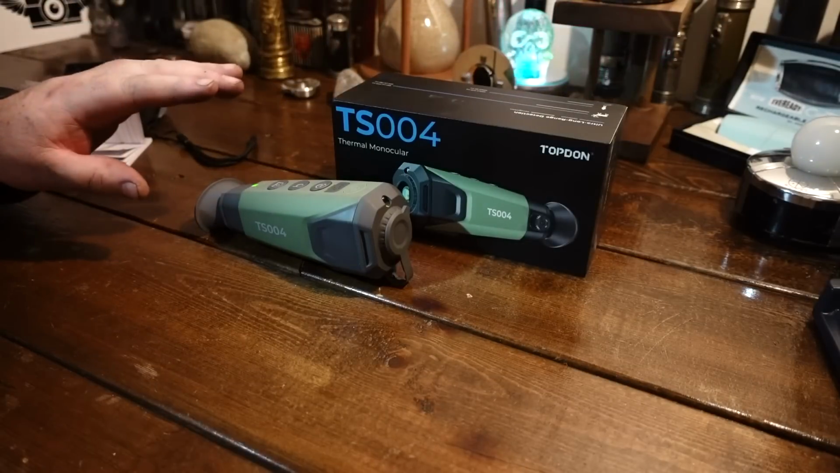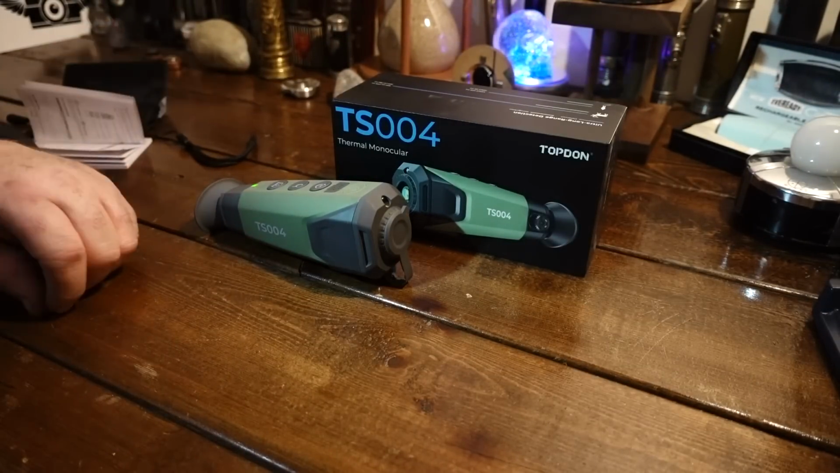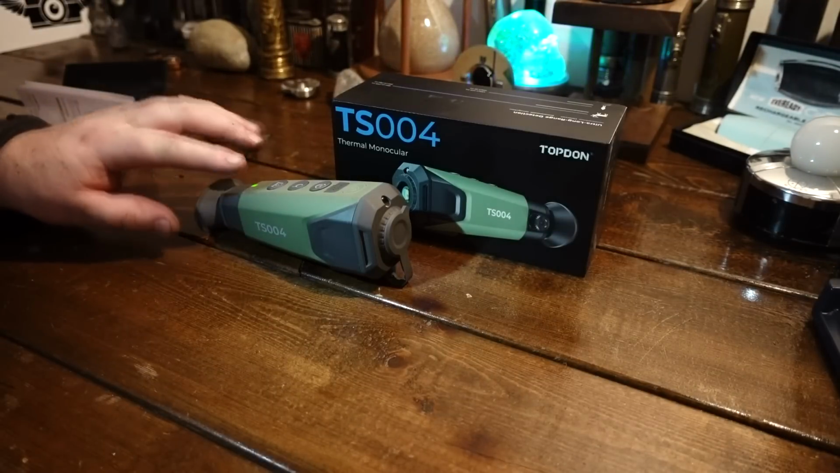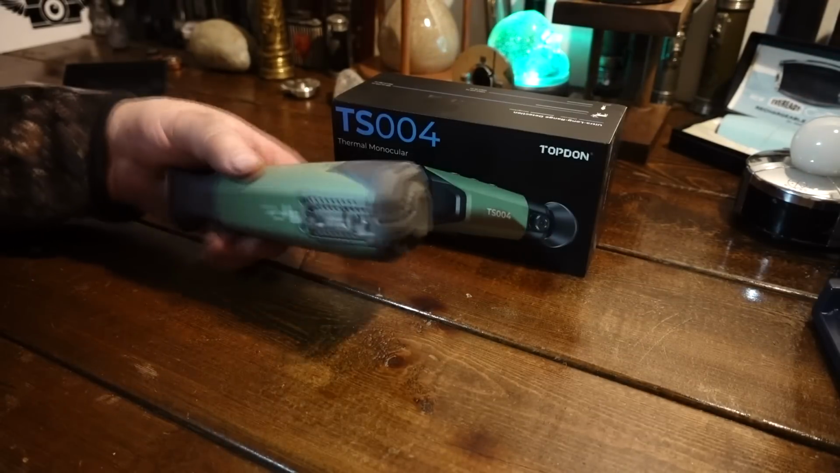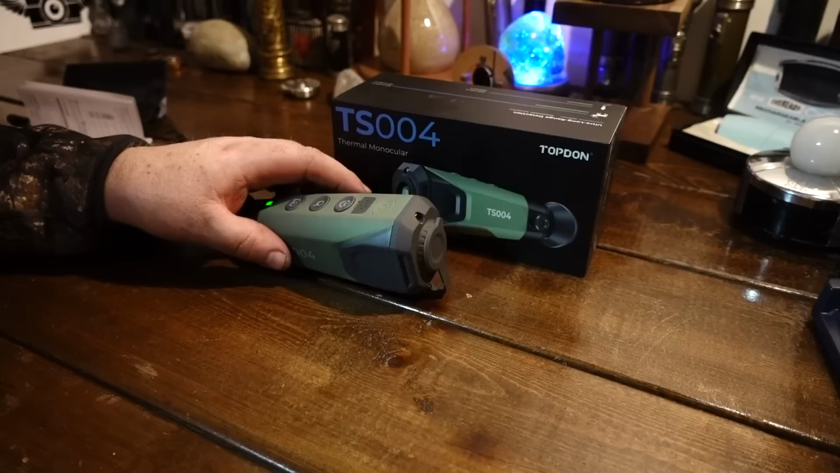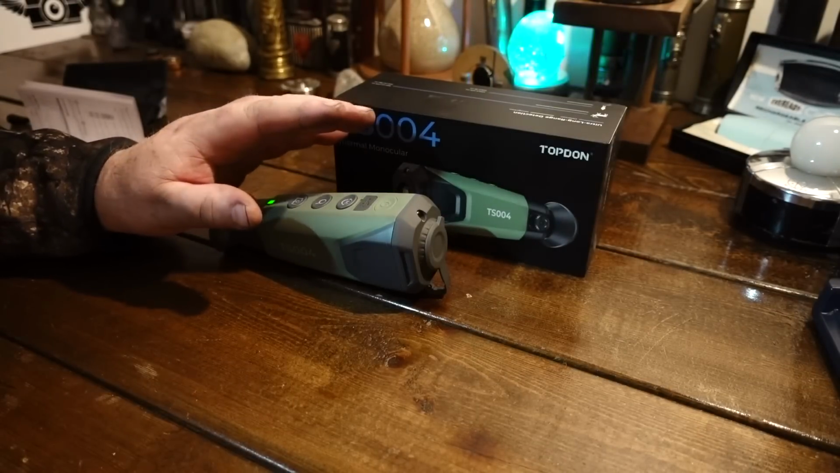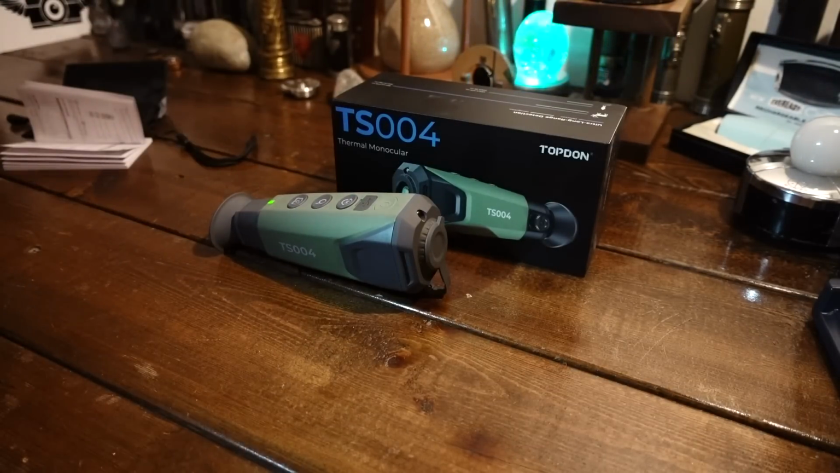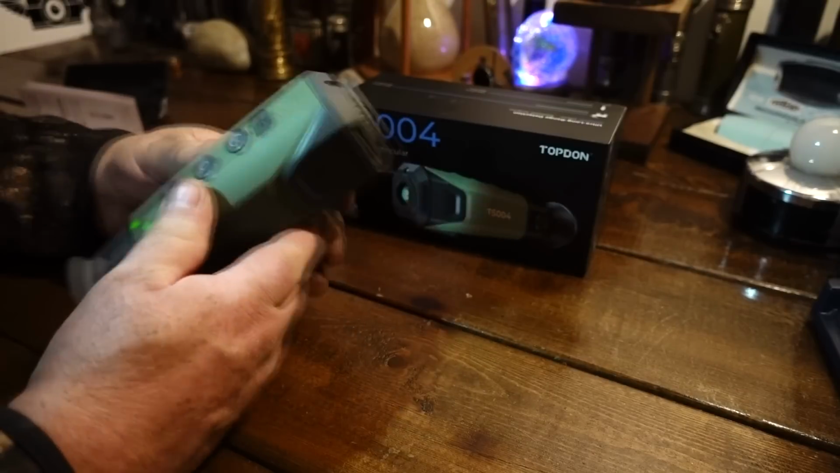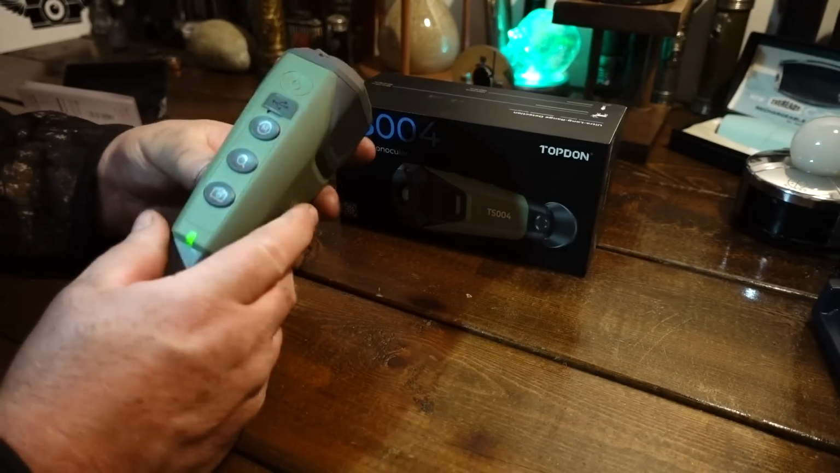There's three features on this, maybe more, that I really like that thermal monoculars or scopes should have. Number one, this thing's waterproof. It is very rugged. You can throw it in your coat pocket, carry it out with you, pull it up, and have it running within seconds. To me, that's very huge. I've got one with a case for it, and it's a lot more delicate. The framing on it just doesn't seem as strong and robust. This is actually more robust than the FLIR that I had.